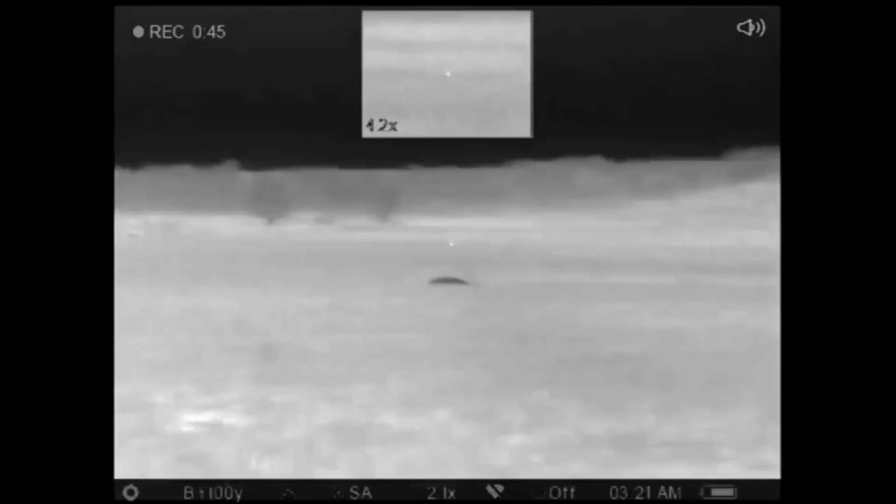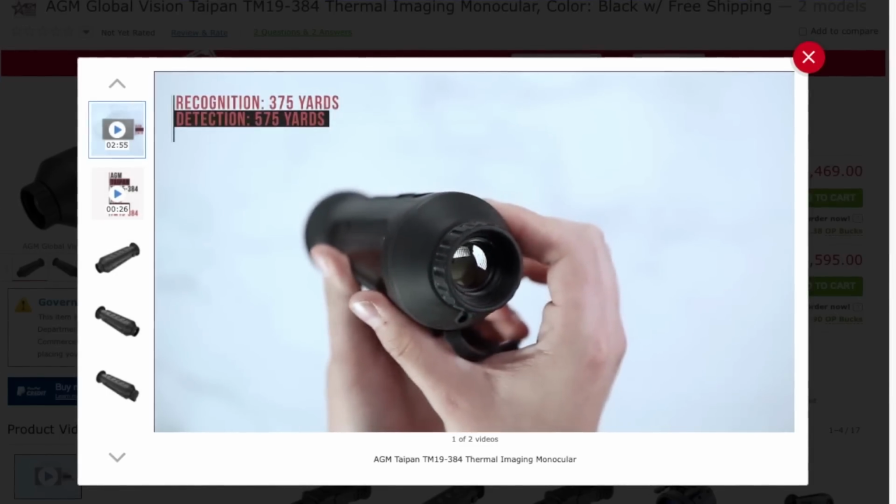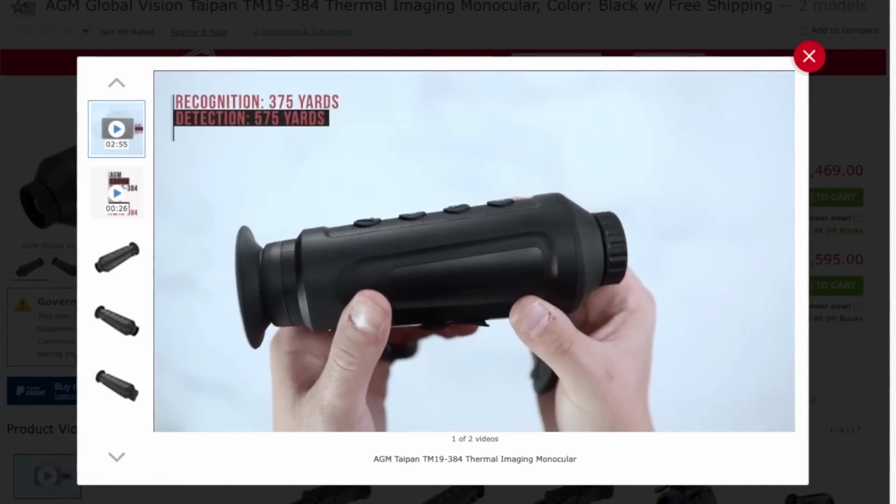I don't know. This thing, I was super impressed with it. Again, the battery life was more than enough. They're rating it at 8 hours. By the way, 3-year warranty if you care. And it's a tough, well-built unit. I'm impressed. I'm impressed. So you guys are right.